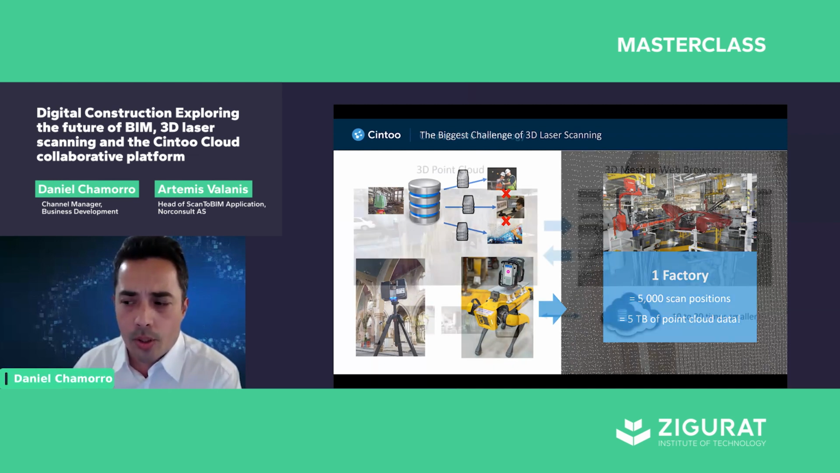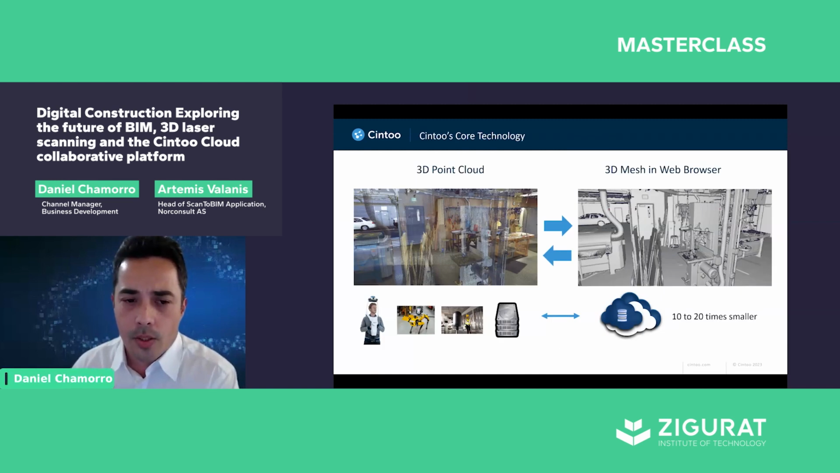Now, the core of Cintoo's technology is a unique ability that we have to turn your point clouds, whether it's coming from a terrestrial system or from a SLAM-based system, into 3D meshes and stream them in the web. And you don't need to decimate your data, okay? And this also has the advantage that you can convert the mesh back to a point cloud and be able to distribute it to other departments, other stakeholders, and so on.